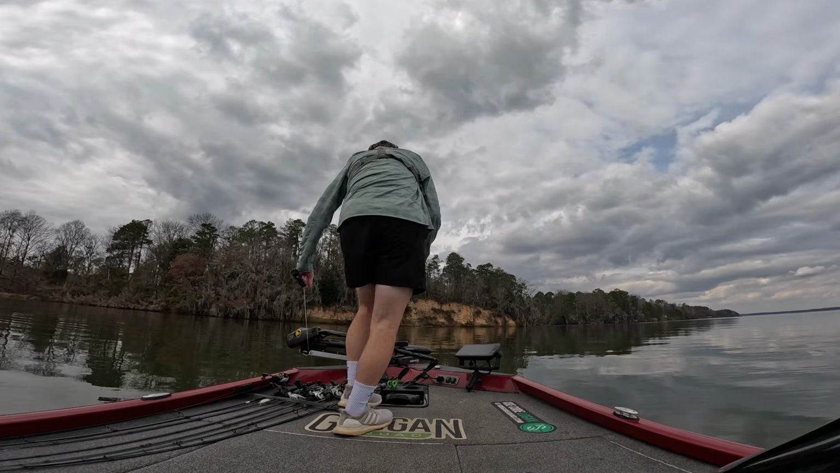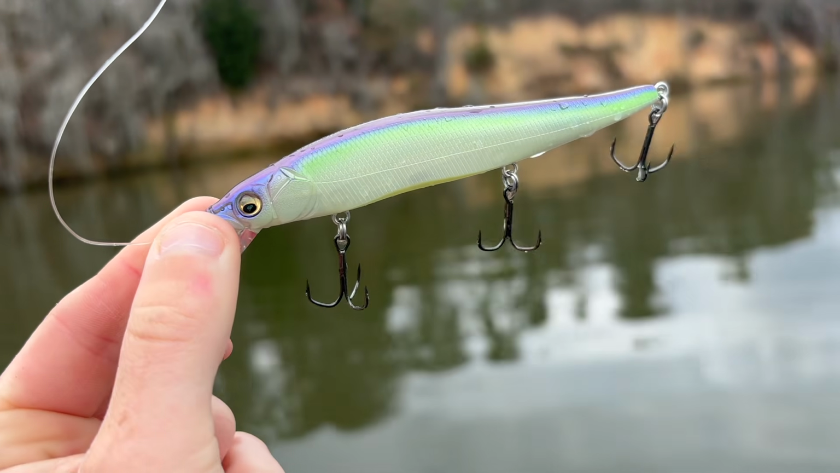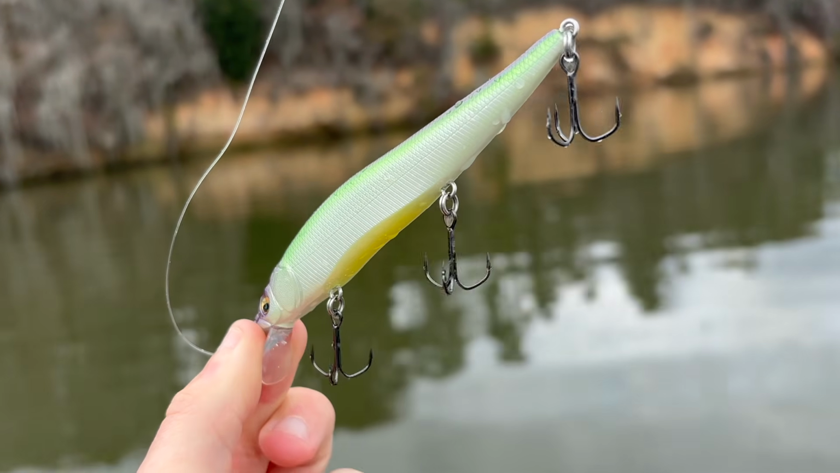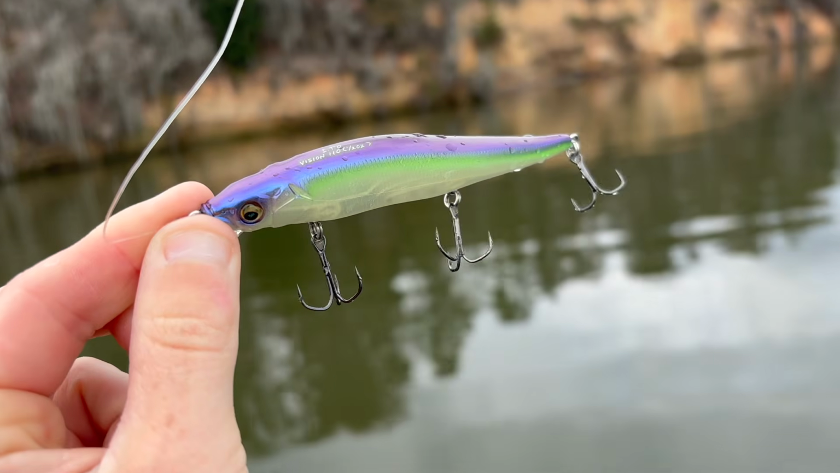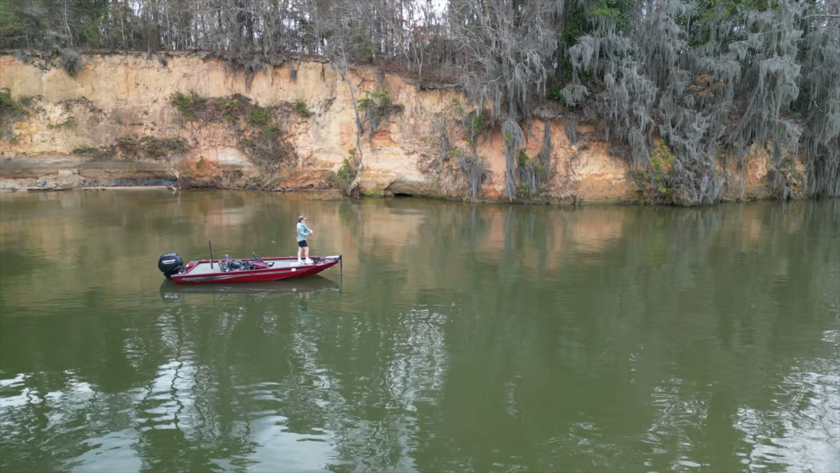Well, let's see what we can do here. I think we're gonna start off with the jerk bait right here. This is a good bait for sonar. You can see it extremely well. And I'm gonna try and fish these drop-offs, and I feel like this could be a good lure.